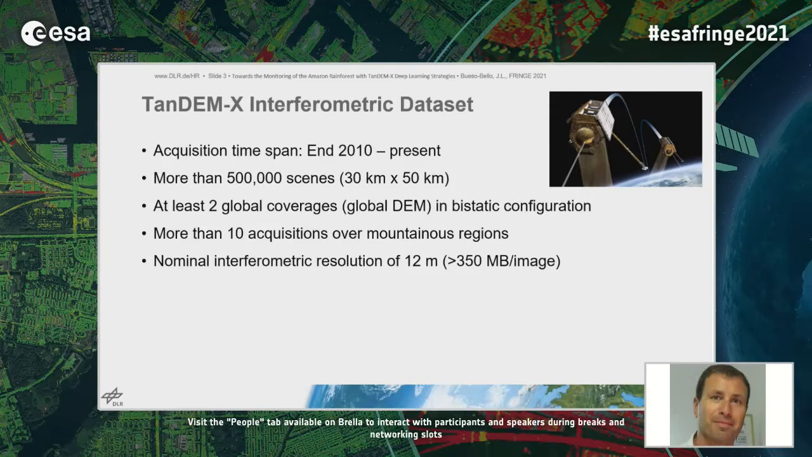Exactly. TanDEM-X was acquiring data from the end of 2010 up to the present. More than 500,000 images were acquired for the generation of the global DEM, which implies at least 2 global coverages. In some difficult terrain regions, such as mountains or desert, there are more than 10 acquisitions. And the nominal interferometric resolution of each image is 12 meters, which implies more than 350 megabytes per image.